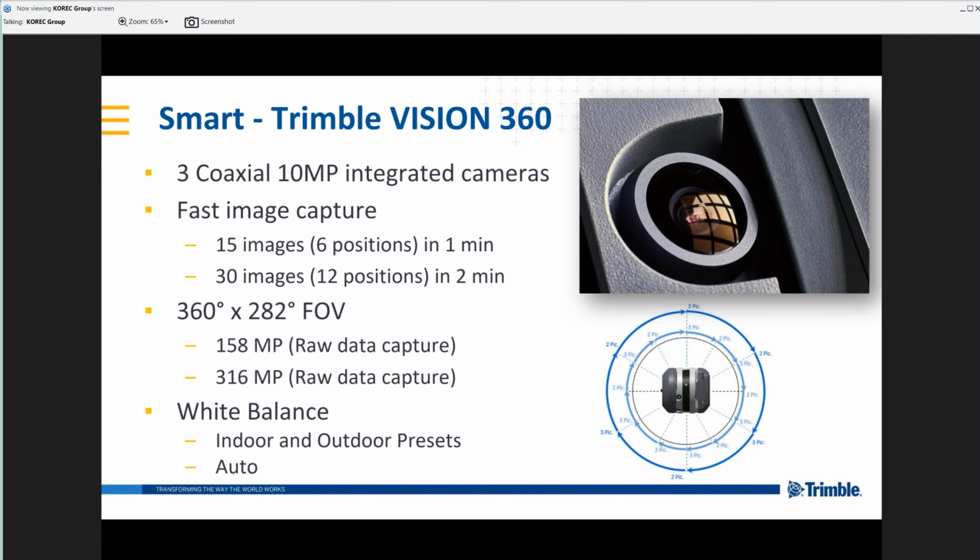For colorization of scan data, we only need to add the 15 image 6 position 1 minute option. So we're only adding 1 minute to each of those scan times to get full color on those scans.